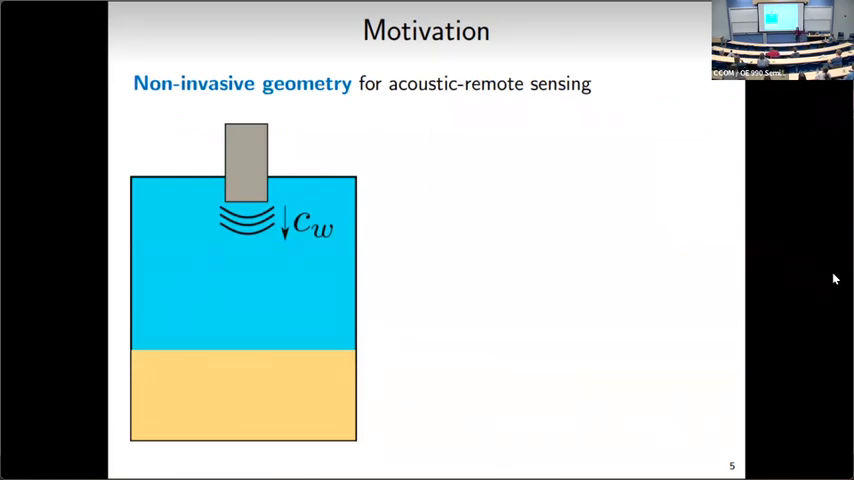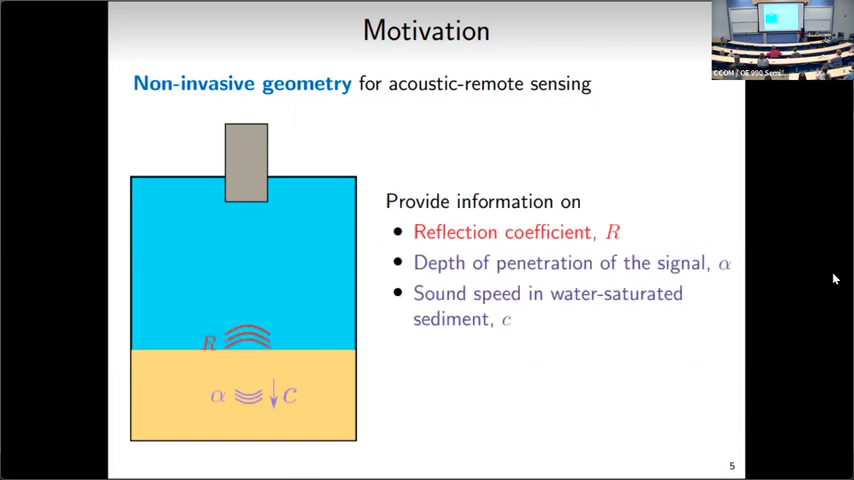So let's look a little bit at this non-invasive geometry for acoustic remote sensing and the types of things that we can learn from it. Here in this sketch, I've got a transducer that sends out a pulse of sound that'll travel down the water column based on the sound speed in water, which is relatively well known. It'll then interact with the sediment at the bottom, and part of the signal will be reflected, and so there's a reflection coefficient that can provide information, and part of the signal will be transmitted through the water-saturated sediment.